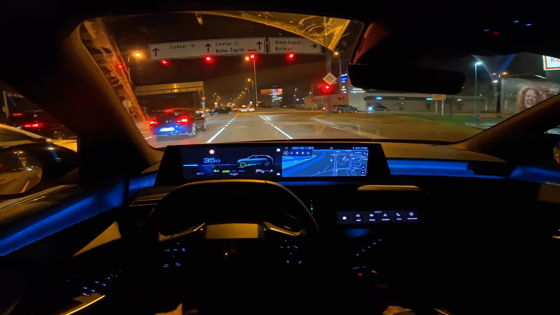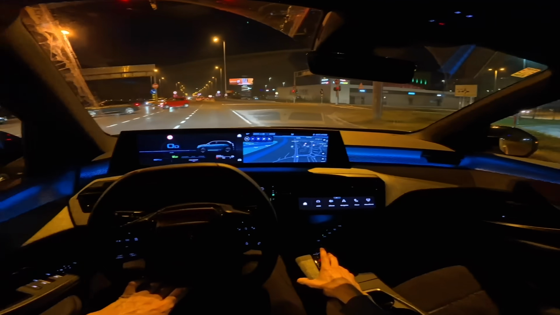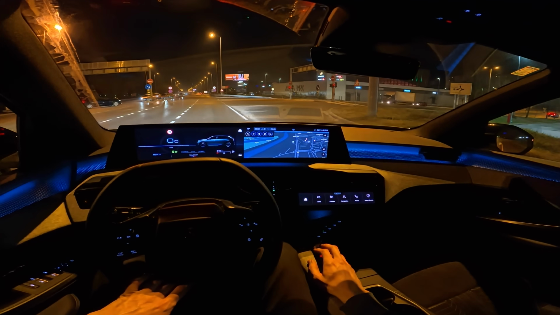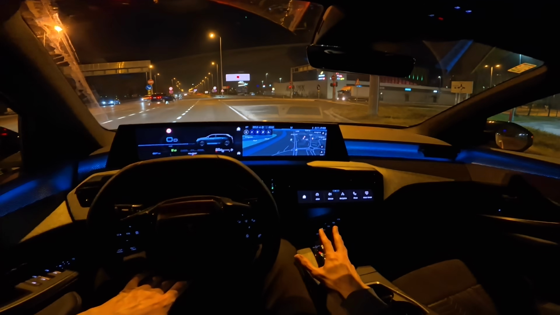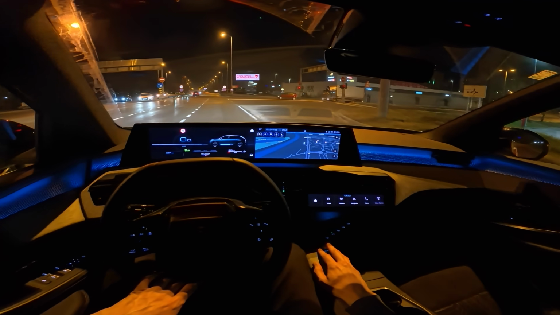Now, what's the price for this beauty? 7-seater beauty. I'm not sure if it's the 7-seater price. I checked the price, but I know there's a 5-seater, and then you can, I believe, upgrade to the 7-seat configuration.